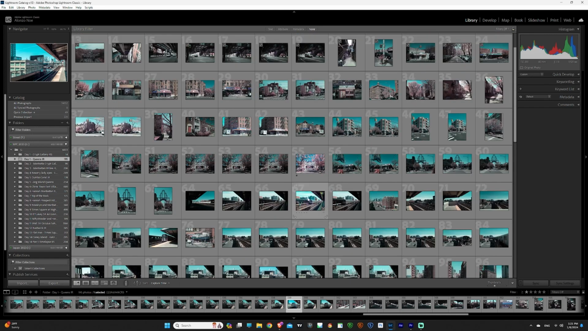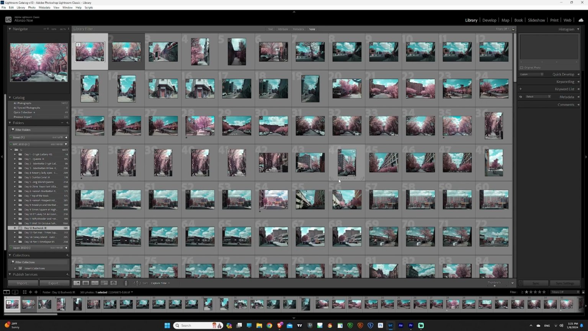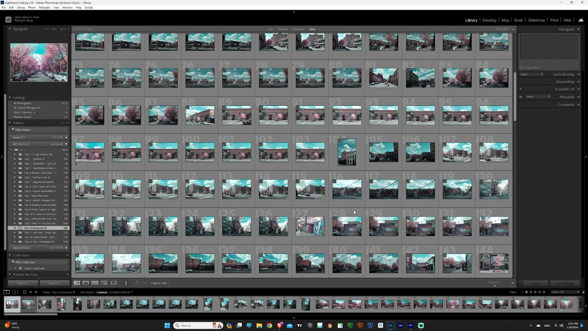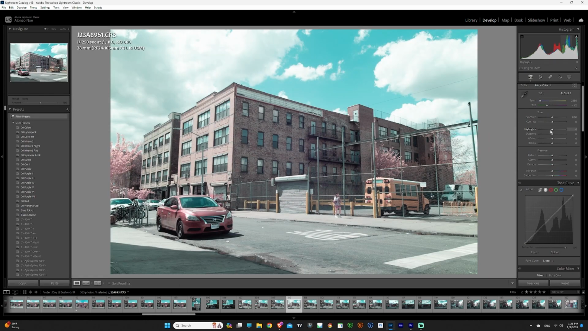I really enjoy shooting in Bushwick, so I'm going to choose one photo from there, and let's go for this one. You can see it's got sky, it's got some pink trees, and that's usually what I like in my infrared photos. Reduce the highlights all the way, increase the shadows. You don't have to do this, it's kind of a preference, it's like an Asia thing, we like doing this.